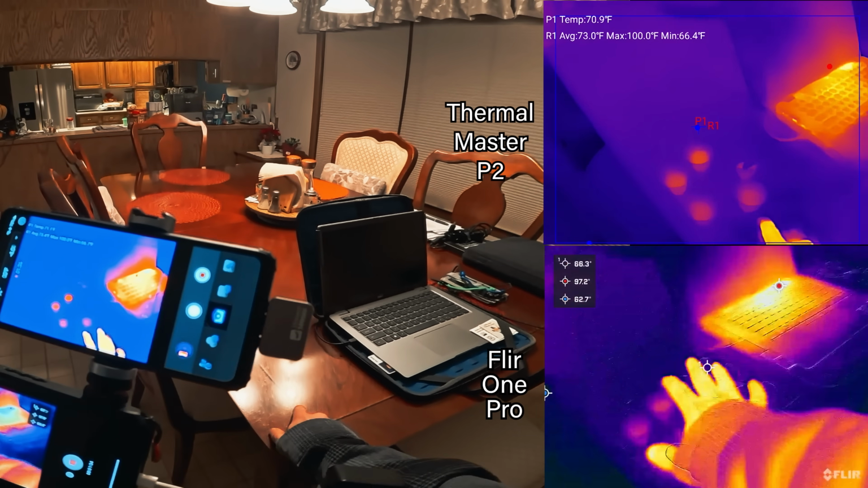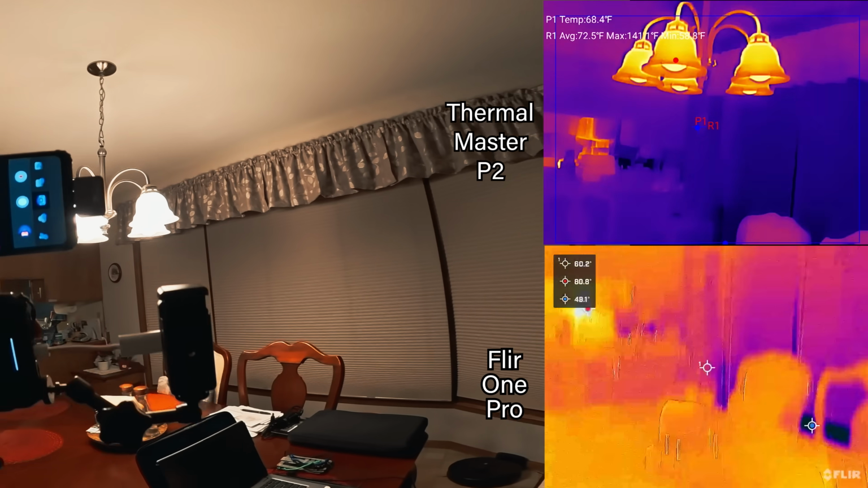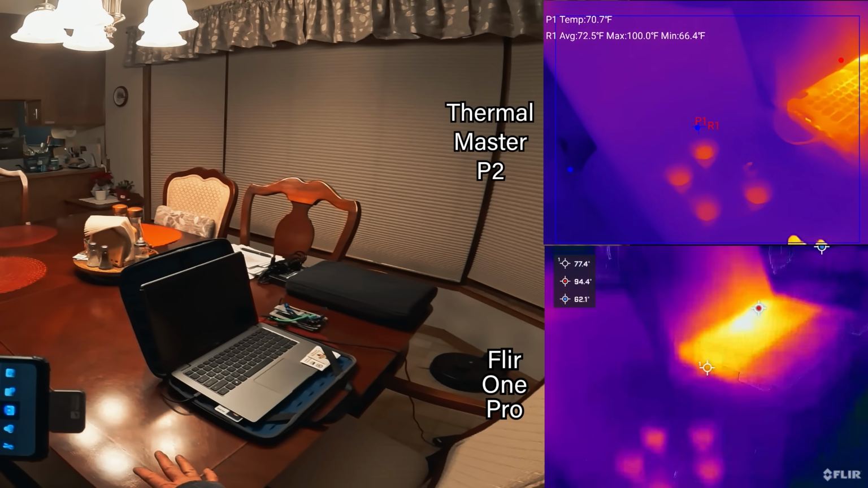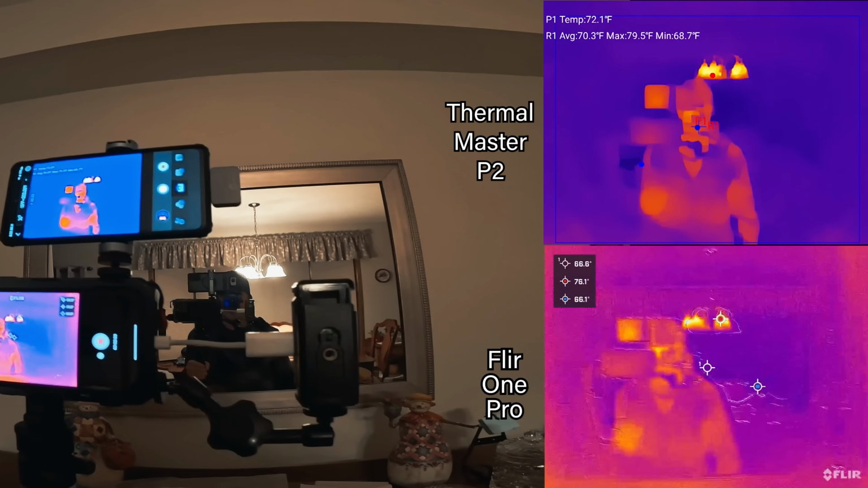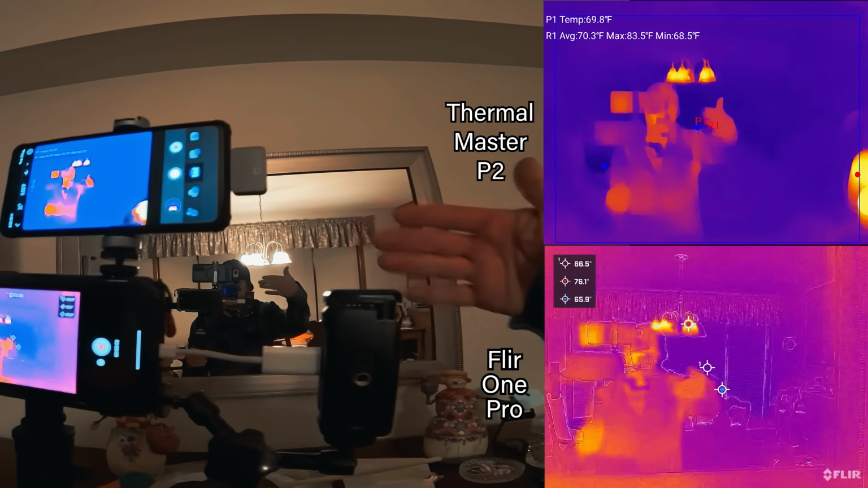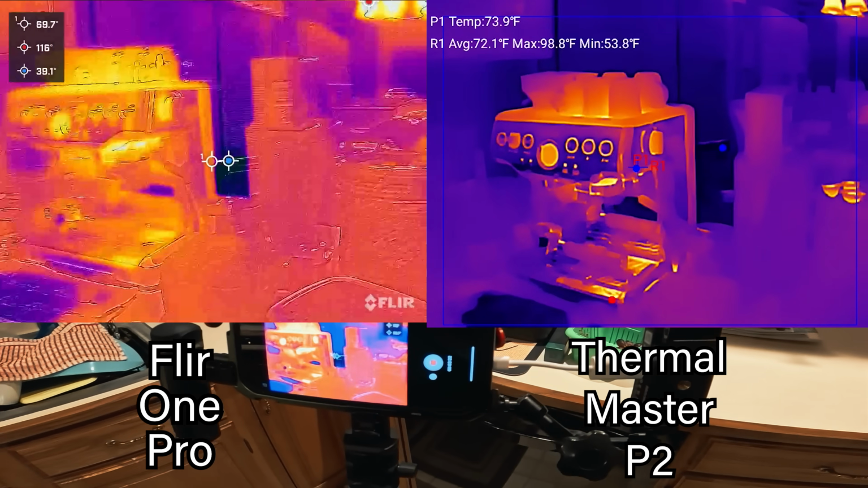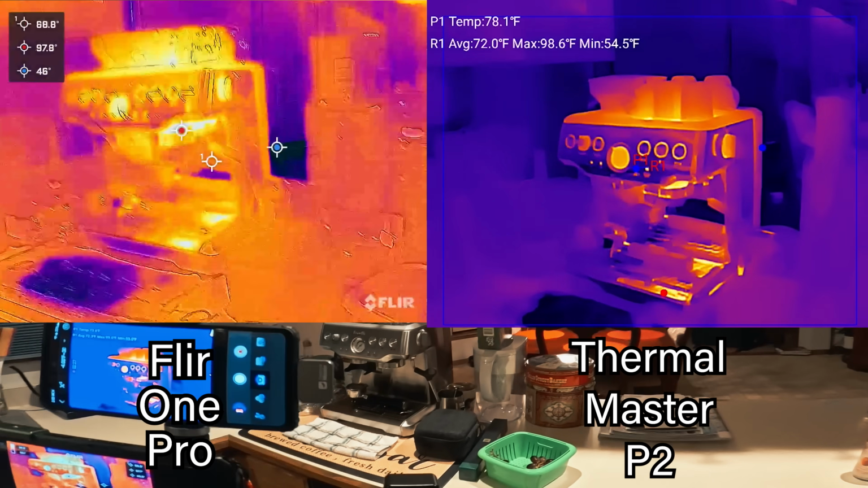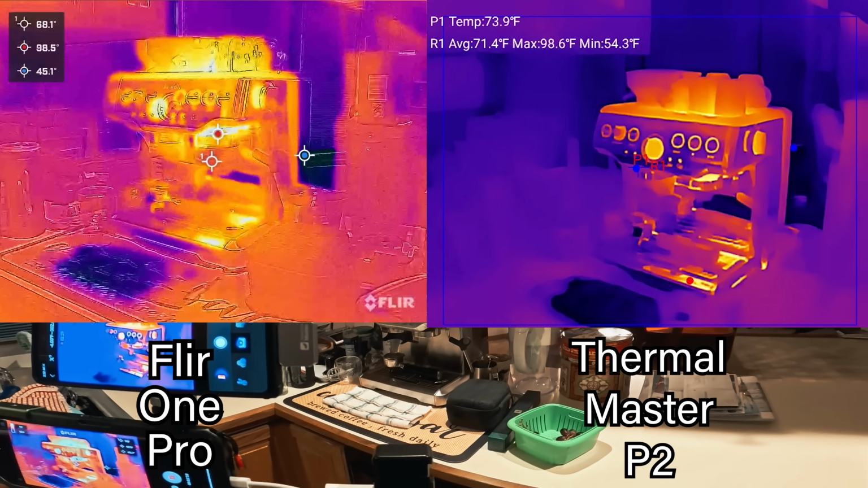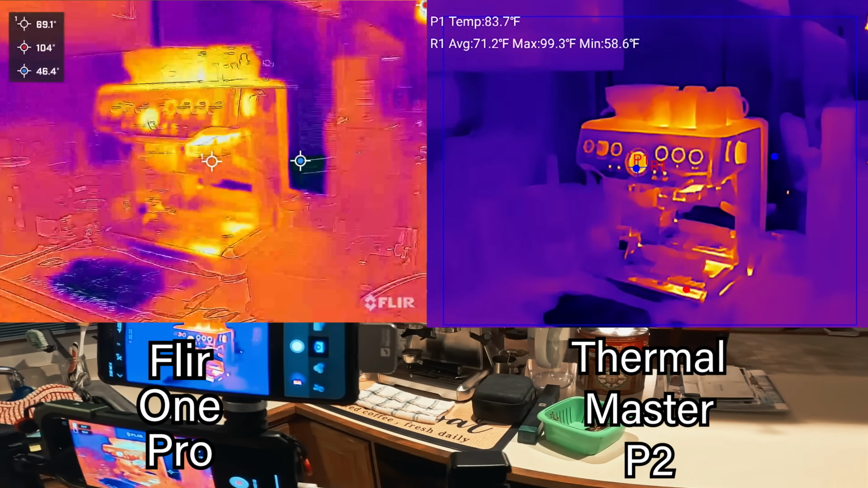And you can see how the thermal imagers pick up the reflection. That's actually the heat from the lights that's reflecting off the table. You'll really see that in glass and mirrors. Like right now we're looking in a mirror and it completely reflects just about. And we can go over here. You can see the espresso machine still warm because I used it earlier to make some coffee. But man, I just like the look of the P2 a lot better than the Flir One. I think it's just so much cleaner.